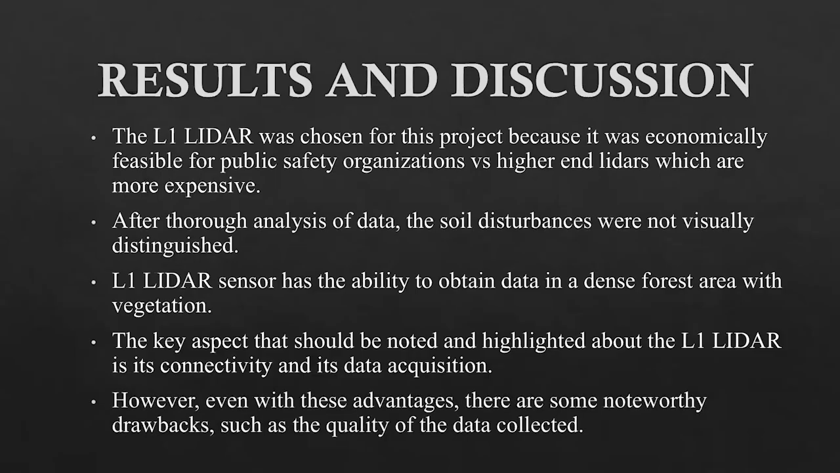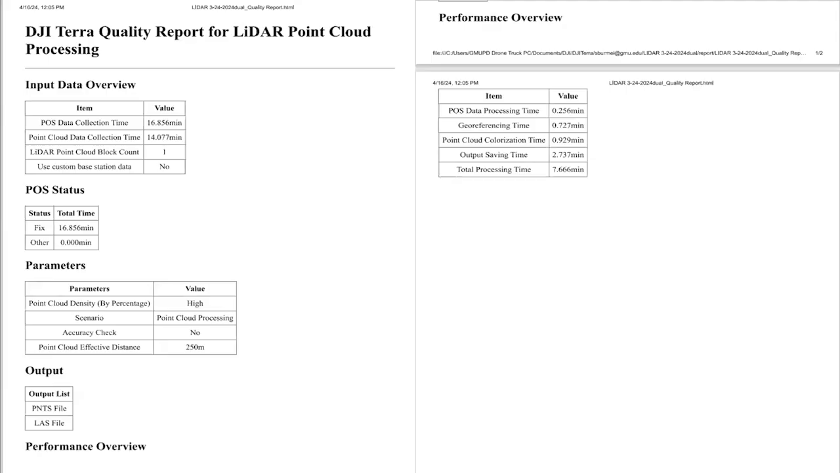However, with these advantages, there are some drawbacks, and that is the quality of the data collected. This is the quality report that you get after you process the data in the DJI Terra Pro software. It just gives you an overview of what the input data was and what the parameters were.